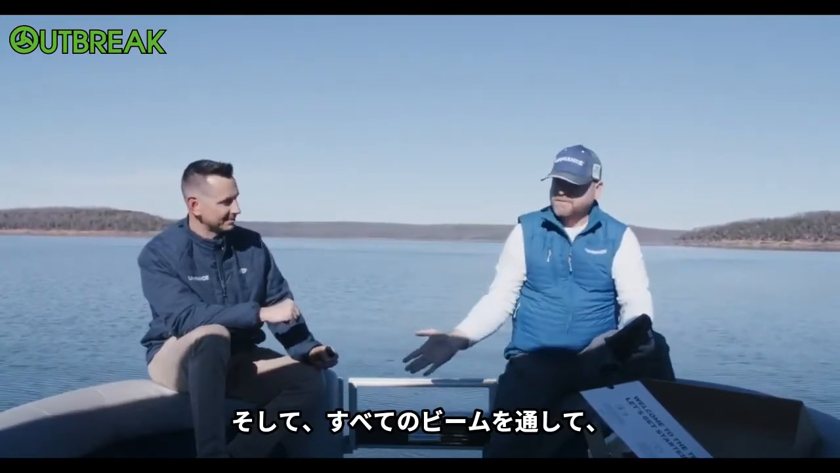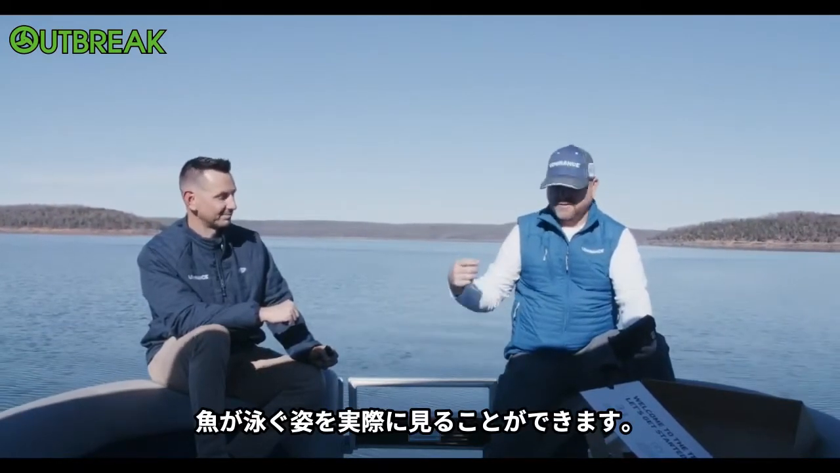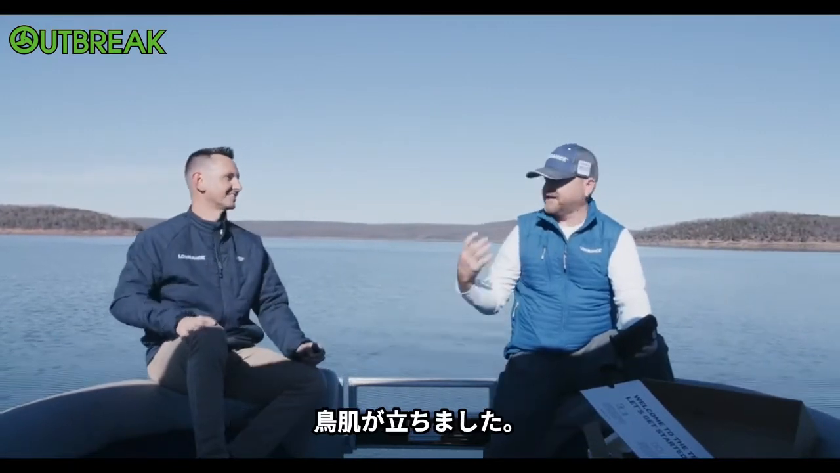And then you actually sweep through all of those beams and all of those sections live, and you get live sonar. You can actually see the fish swim. The first time I saw fins move on a fish, I got kind of goosebumps, right?